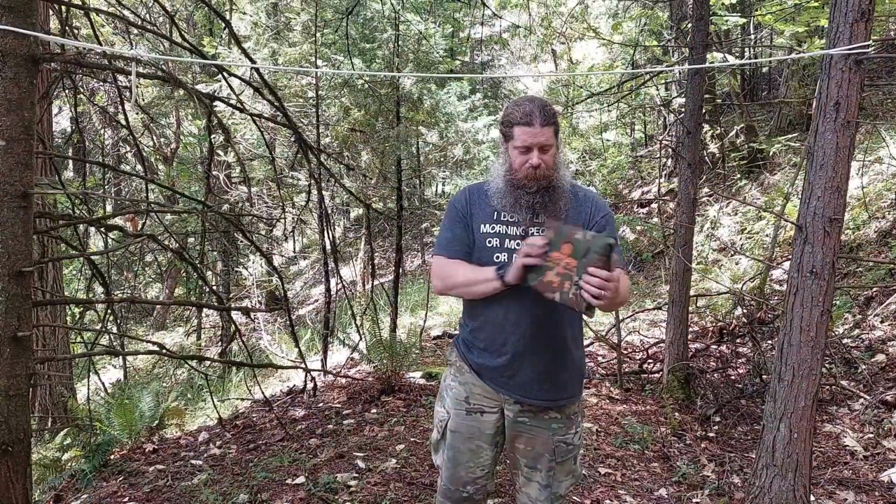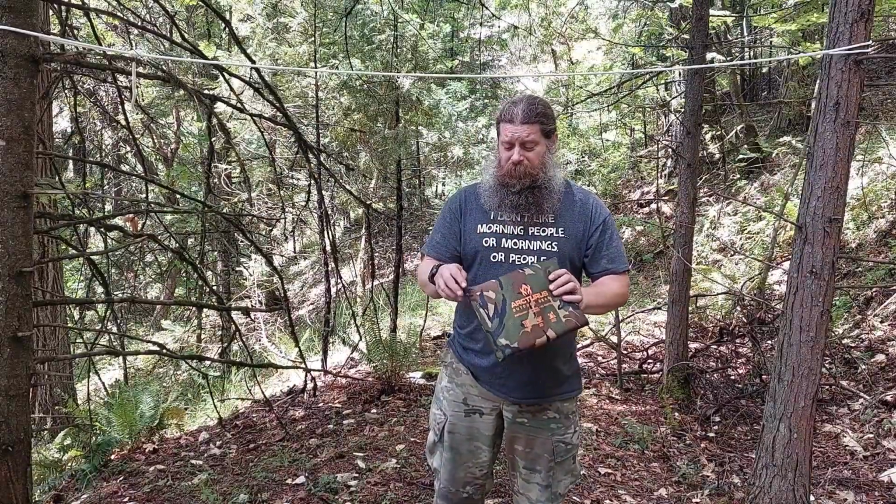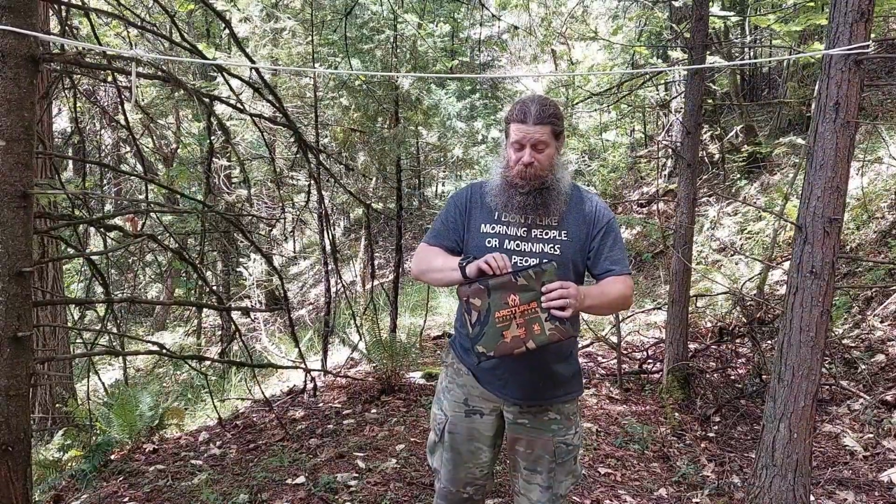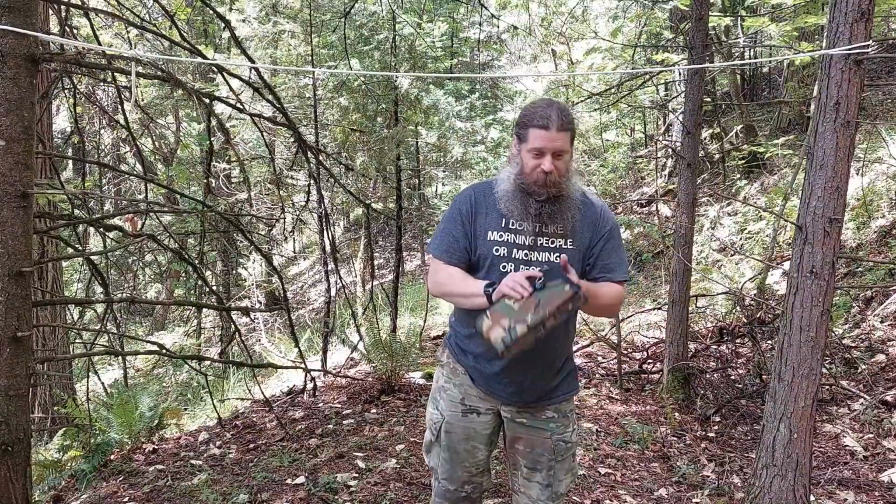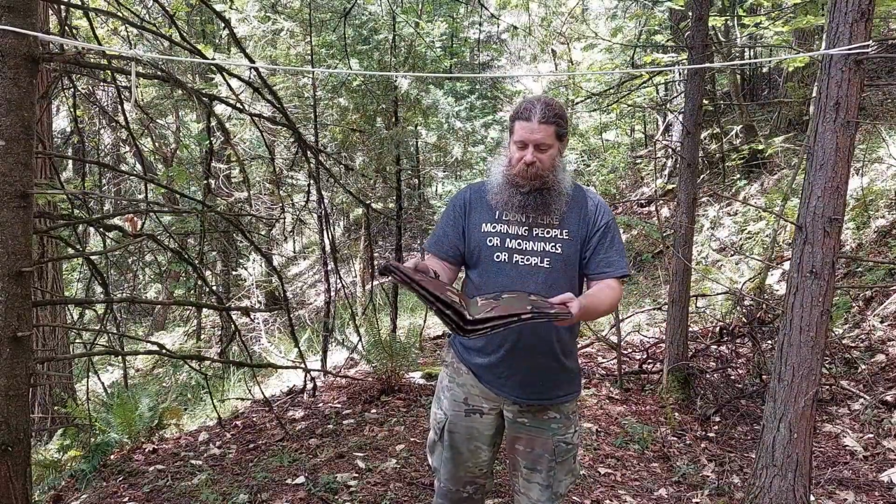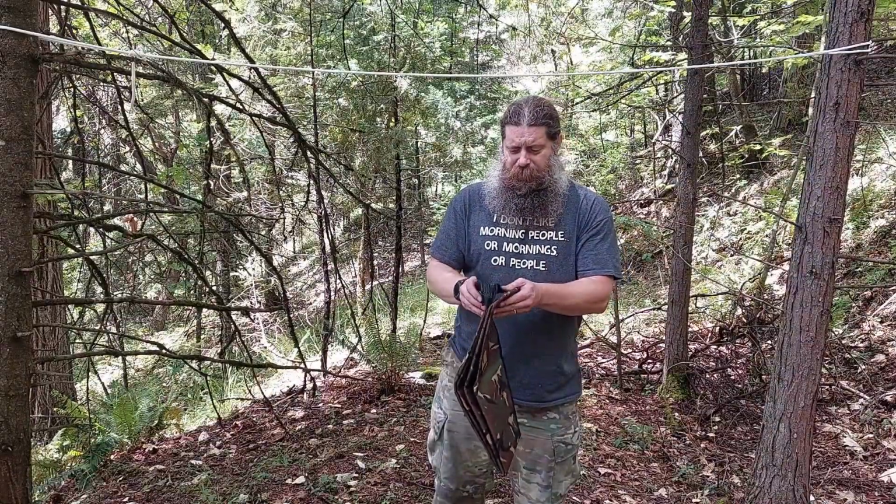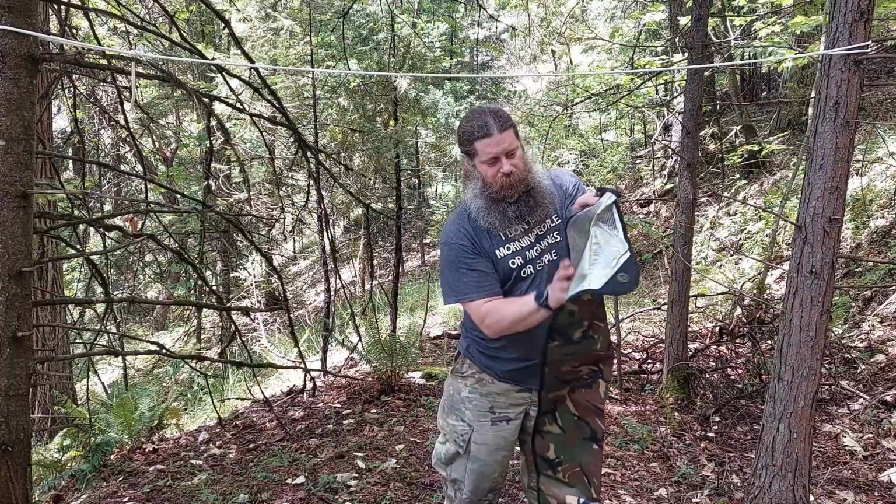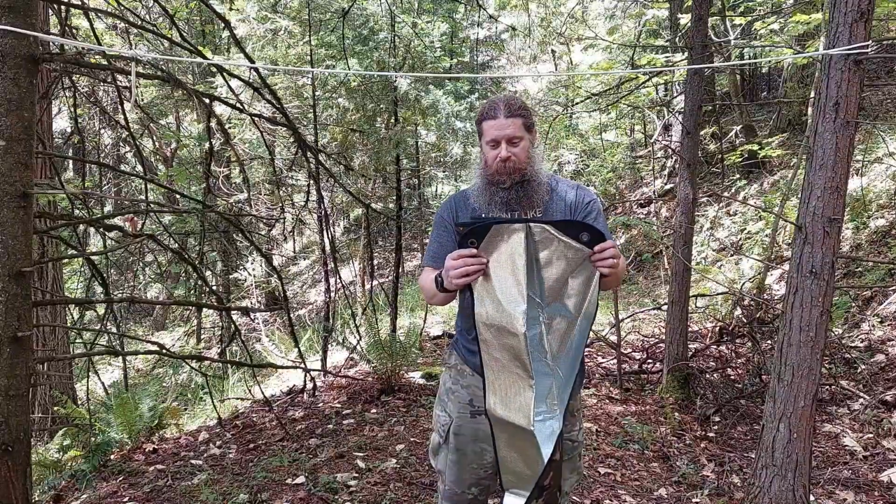Something I do have that I am willing to open up instead of the emergency blanket is this Arcturus outdoor gear emergency blanket. This is a little bit different. Something that I think was well worth the money. I'll show you why. Comes in a nice pouch. I'll just toss that on the ground. But it's a camouflage on one side, and they come in various other colors. But on the other side, it's shiny, just like an emergency blanket.